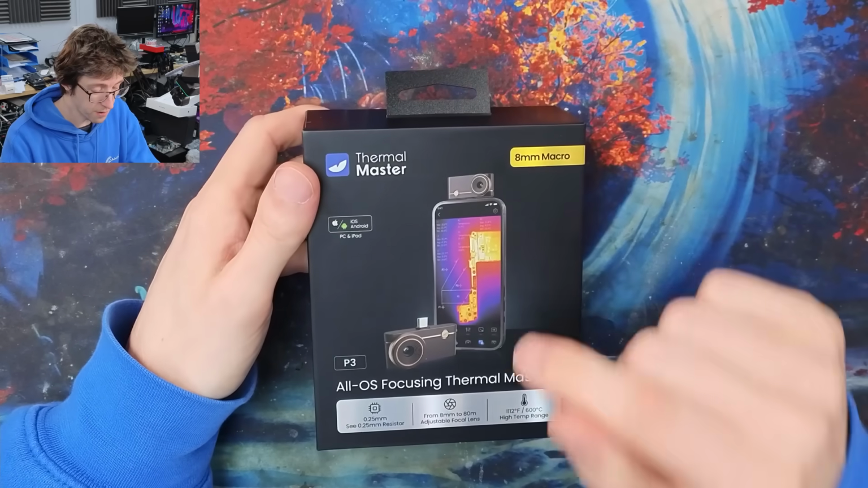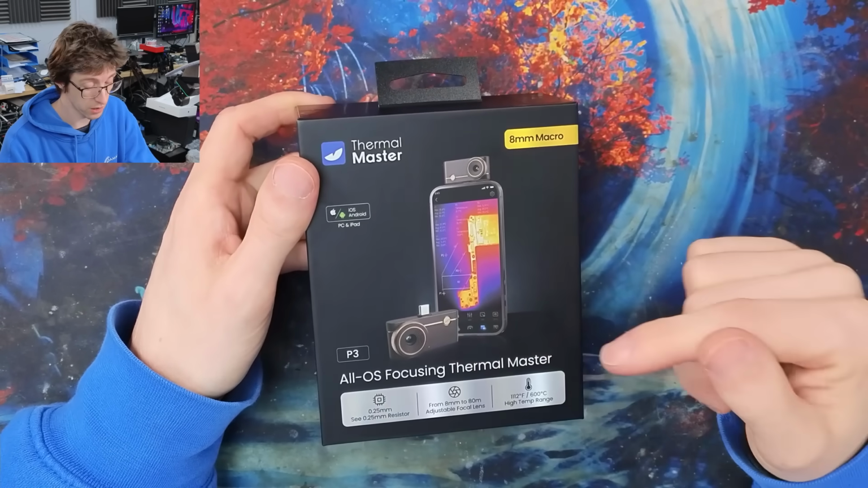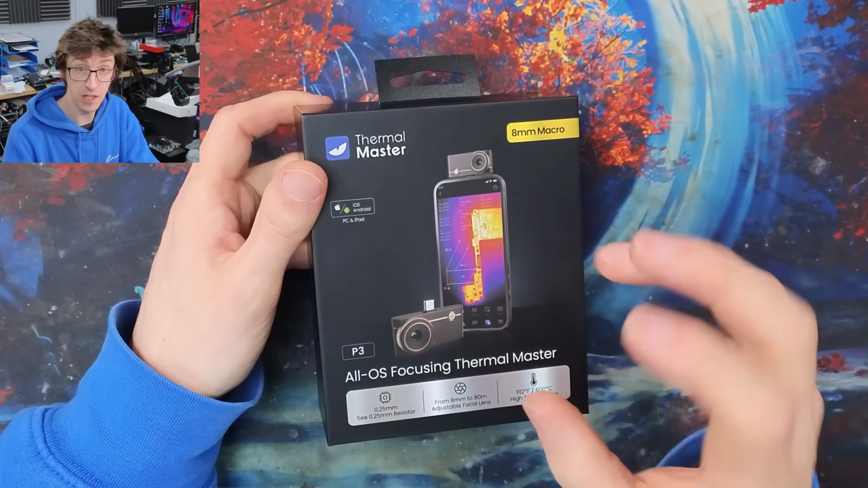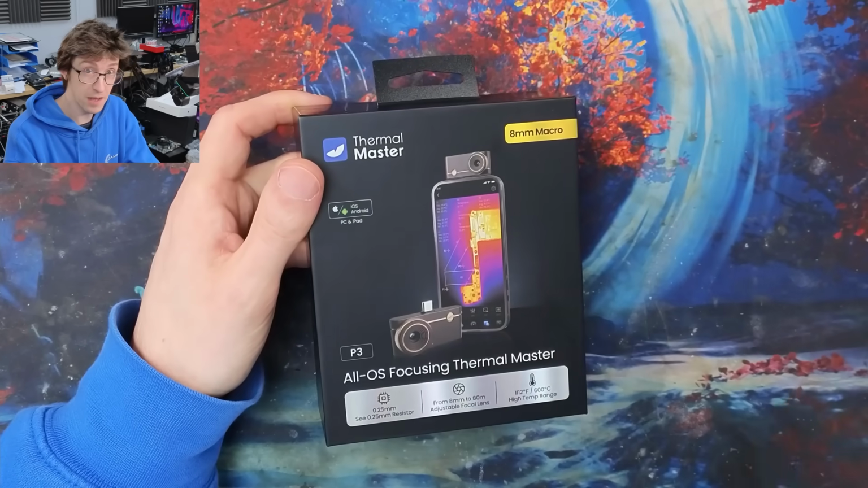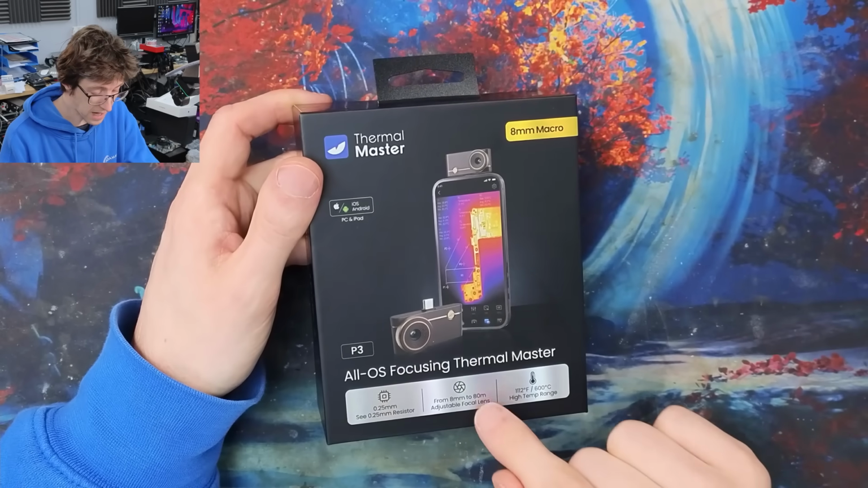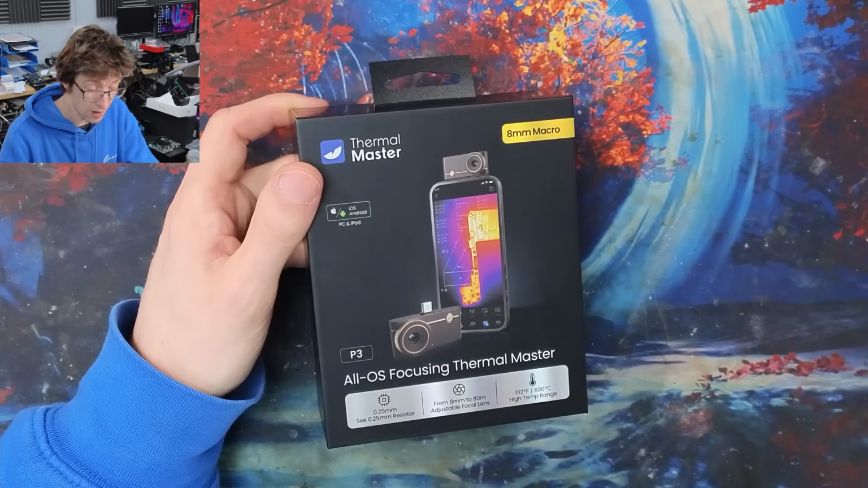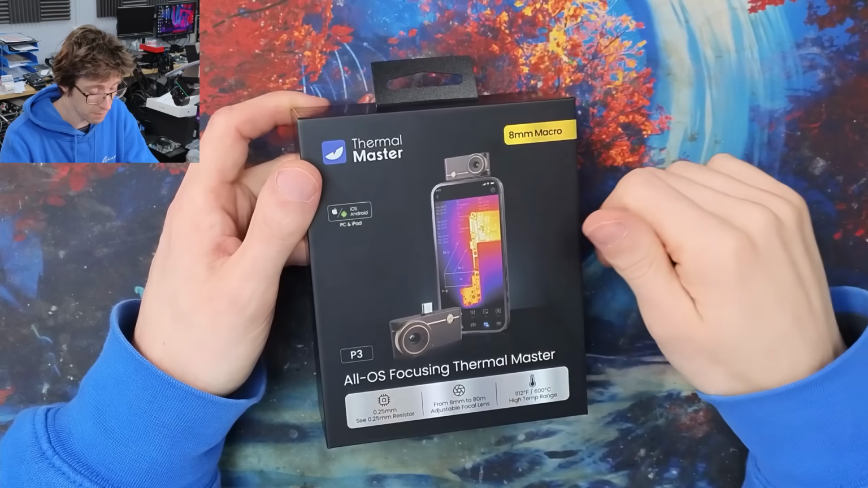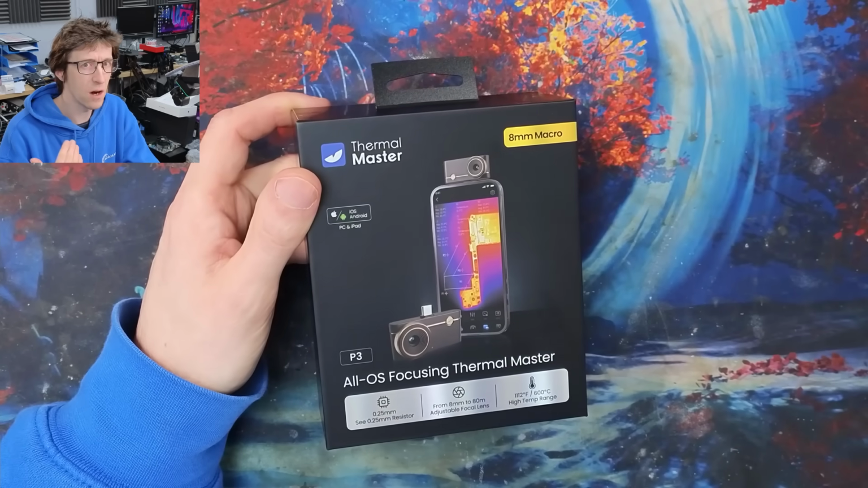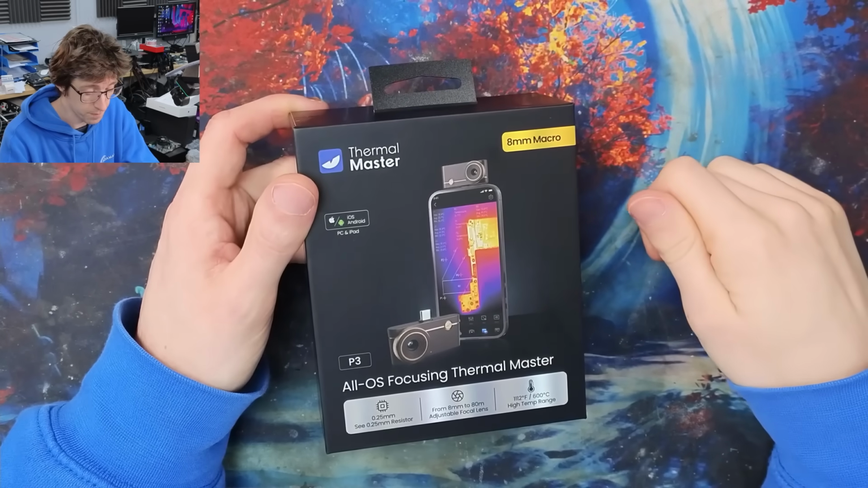So the first bit that sprung out is that rather than having a clip-on macro lens, which a lot of the thermal cameras have, this one has a focusing ring on it. So rather than clipping the macro lens on, you've got a focus ring that can focus from apparently 80 meters, so functionally infinite focus, all the way down to 8mm for really close-up macro shots. And those close-up macro shots are the place that people like me are interested in, because I want to look at tiny little SMD parts on a circuit board.